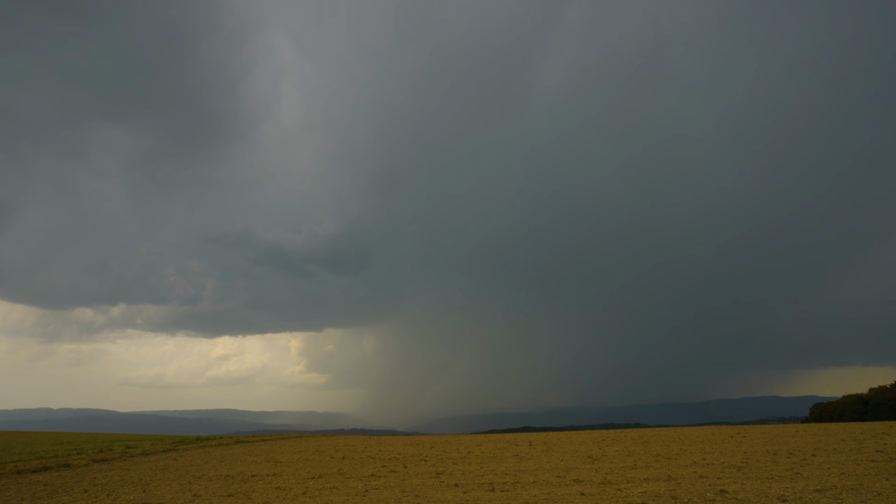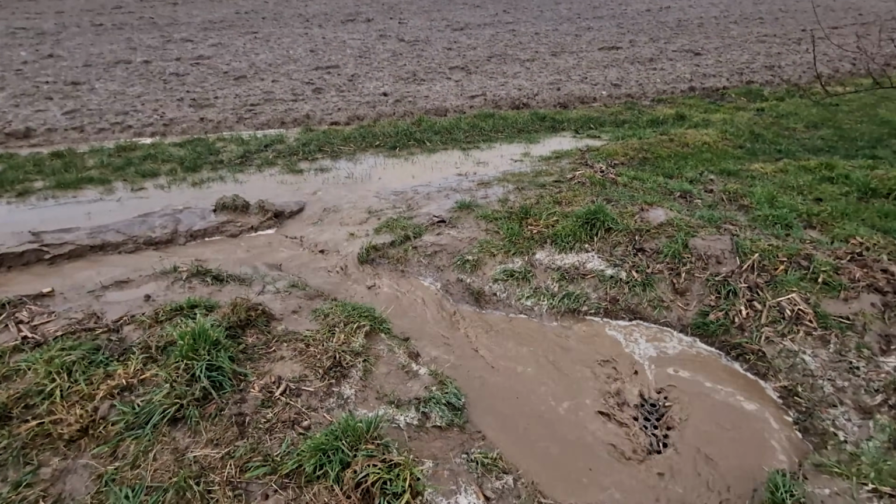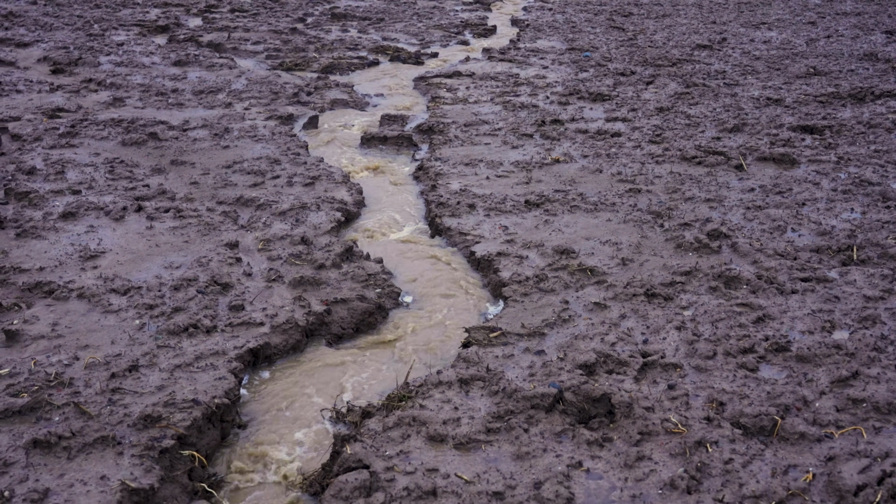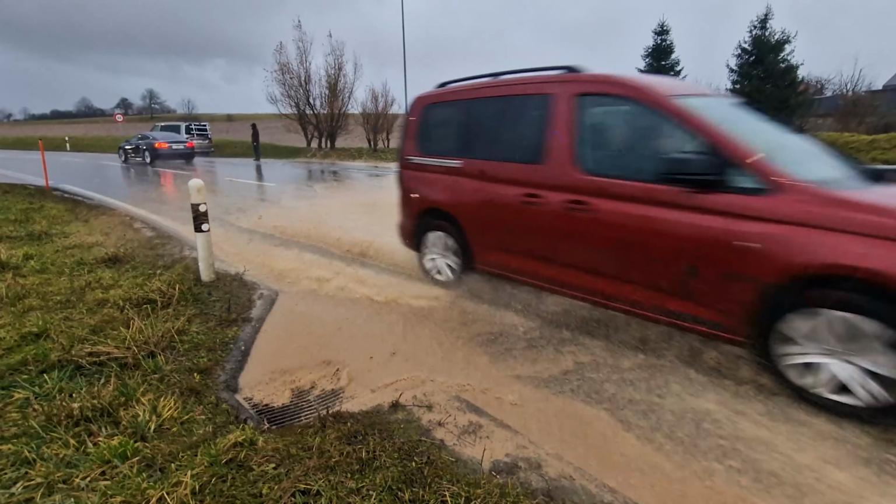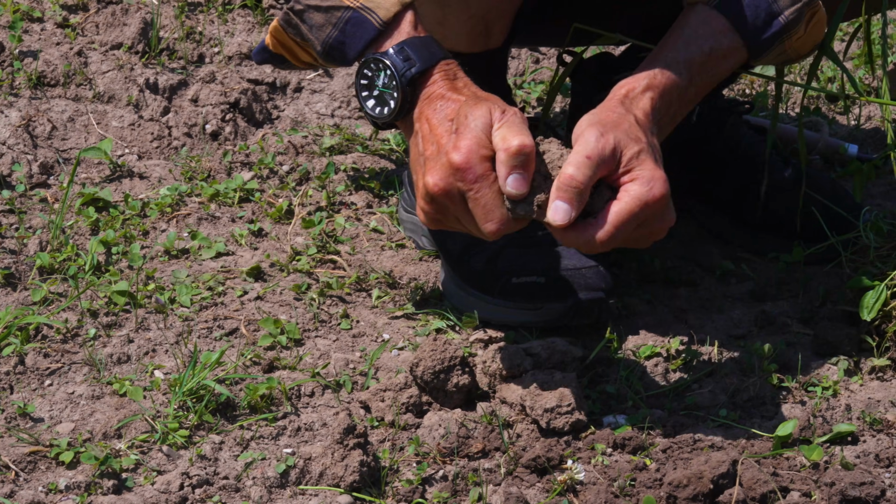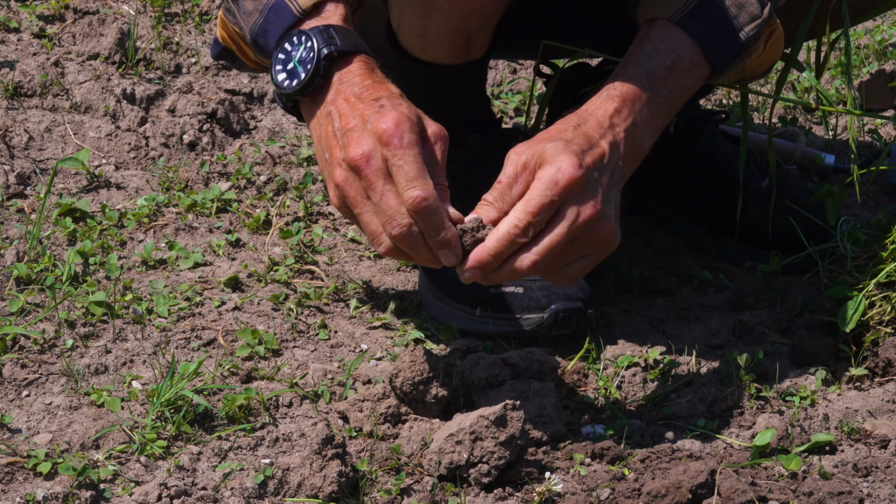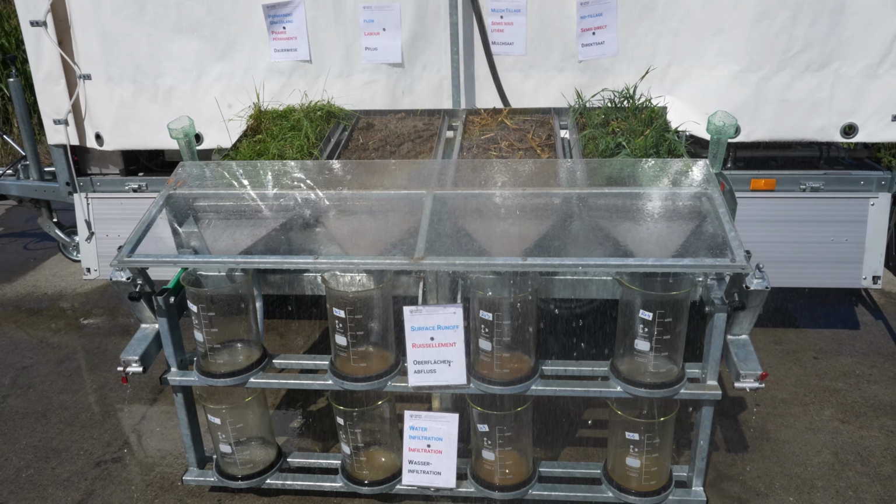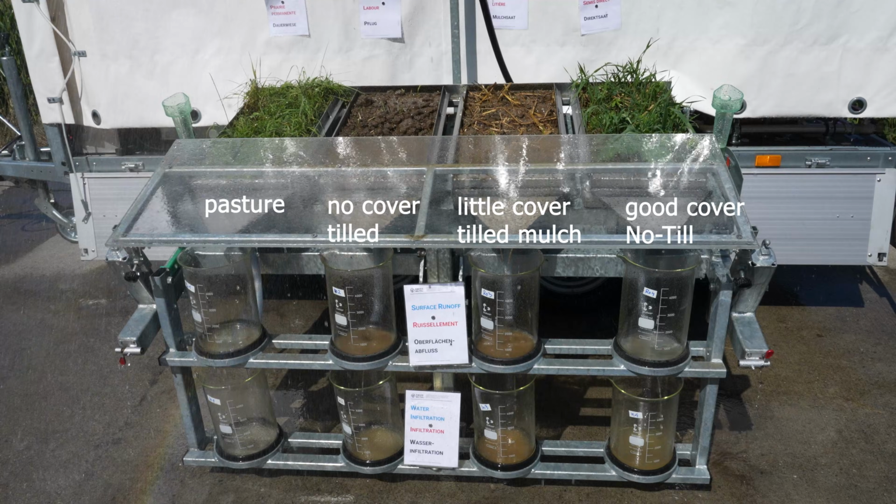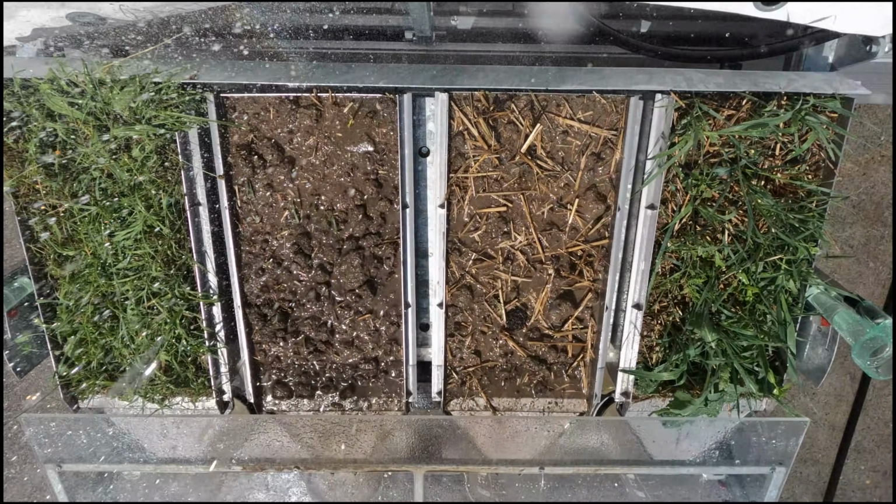Here the impacts become clear. The water floods across the fields and causes erosion because it cannot infiltrate into the soil. Valuable soil gets lost in the sewer, causes pollution and damage downstream. After the rain, the soil is compacted with little water available for plants. This can be shown with a rainfall simulation. Under rain, the uncovered soil seals, and the water runs off on the surface.